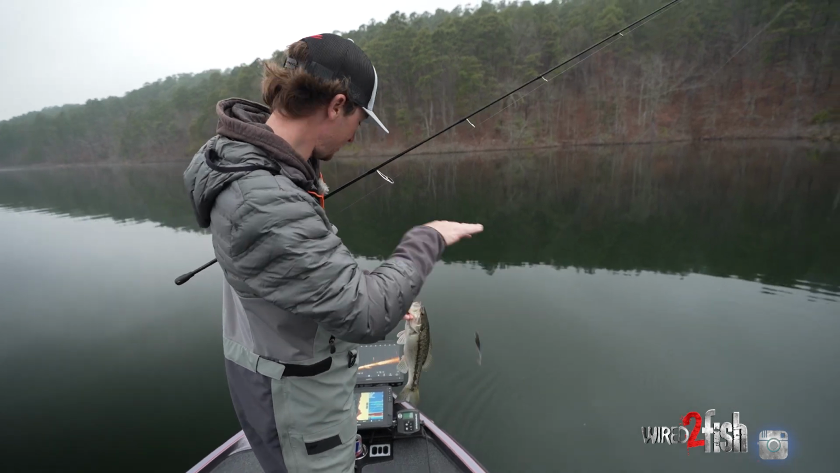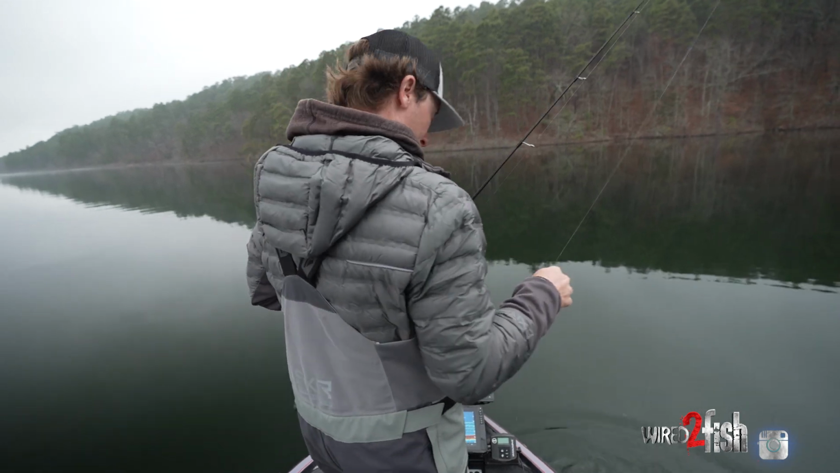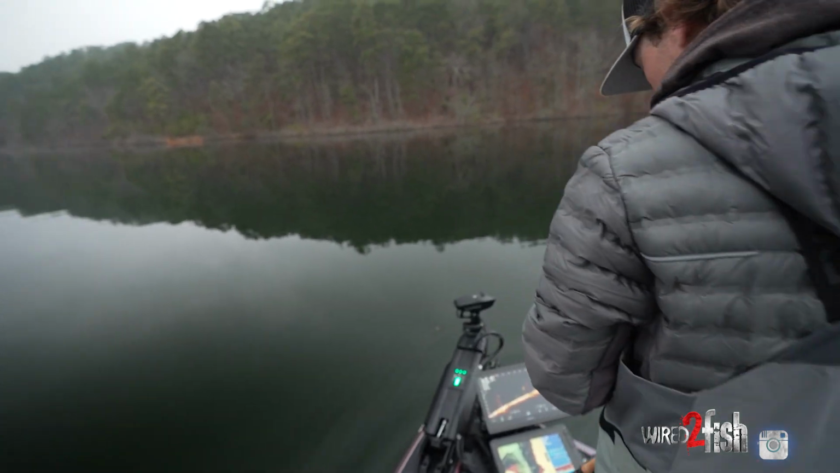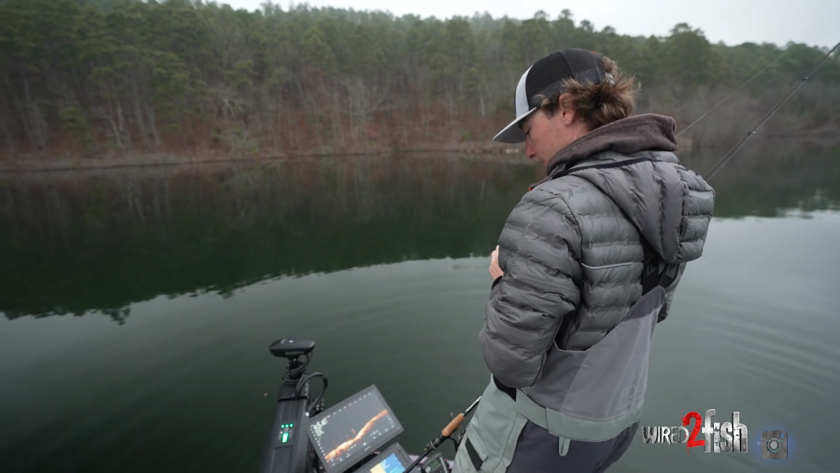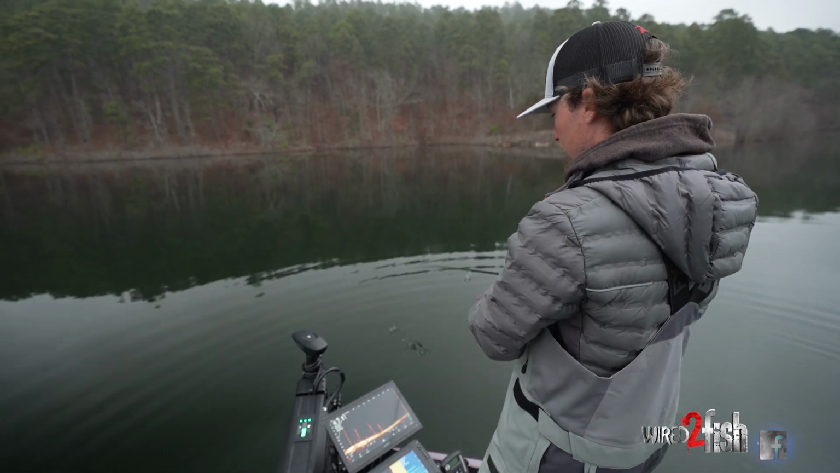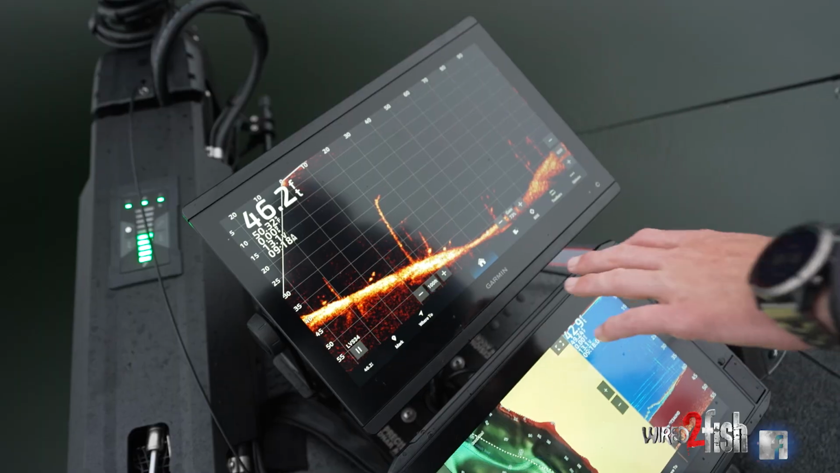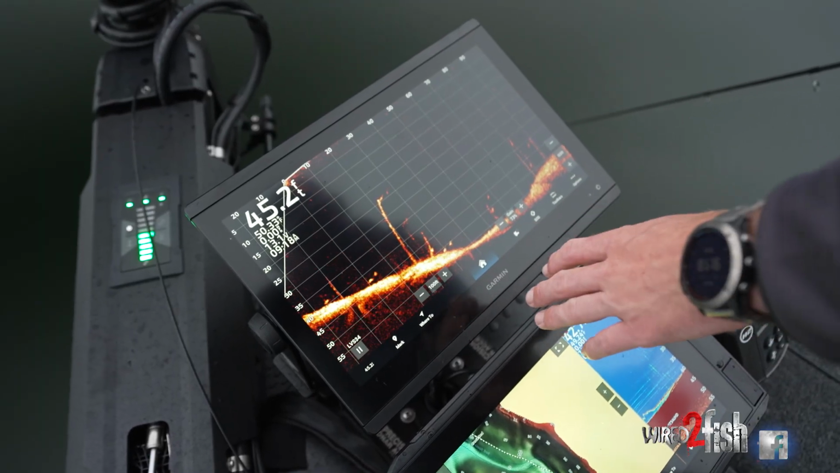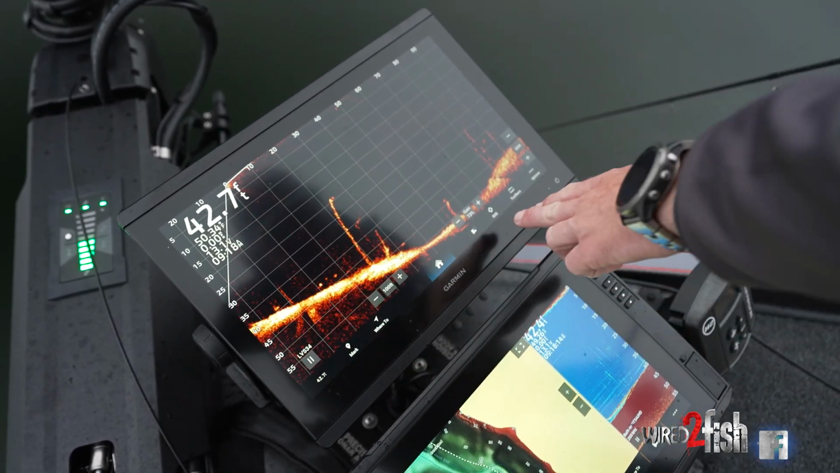We are right in the dead middle of the ditch, and I'll show you guys what I'm talking about when I mean a ditch. We're gonna look at the map and see it on forward facing. I'm gonna send this bait back down to the bottom to get it around these while I explain what I'm talking about. So as you can see, I'm kind of on the side of the ditch right here, looking down to the bottomed out part. It's bottomed out down in 55 right there.